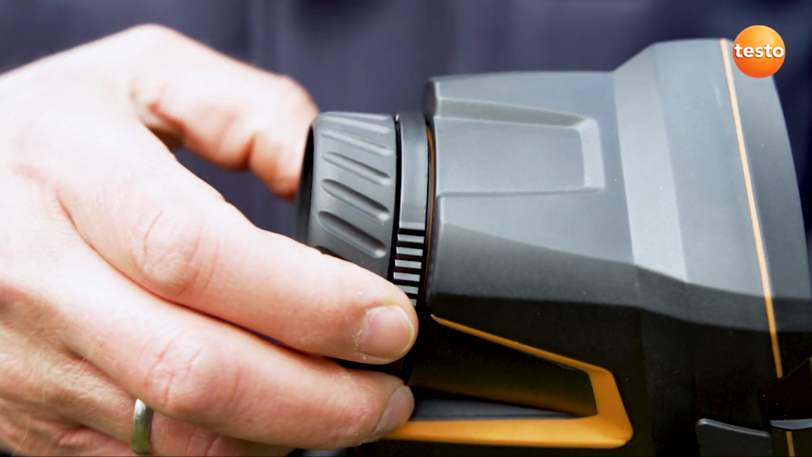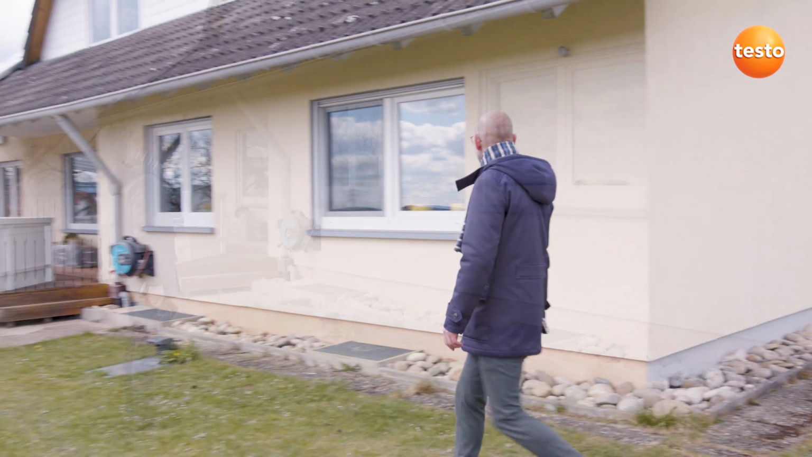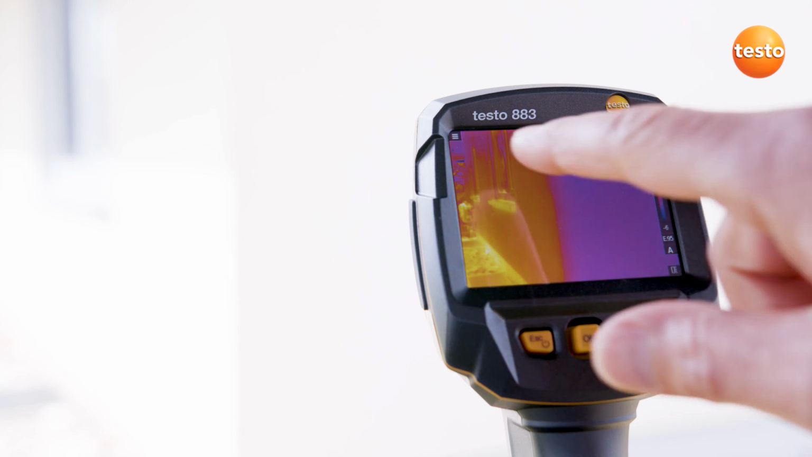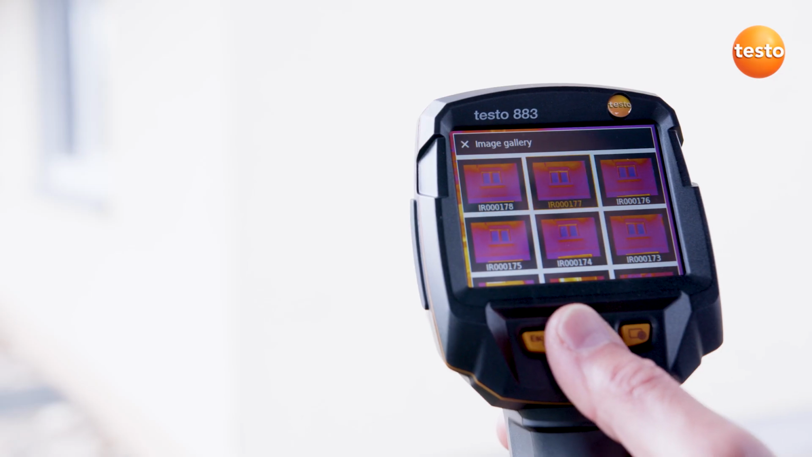Professional building thermography is characterized by the fact that indoor and outdoor recordings are taken. We're going to start outside. Depending on your preference, the Testo 883 can be operated either via the touch display or with the joystick. This is how it works by touch and here by joystick. Both are equally intuitive, and you'll certainly find out quickly which way you prefer.